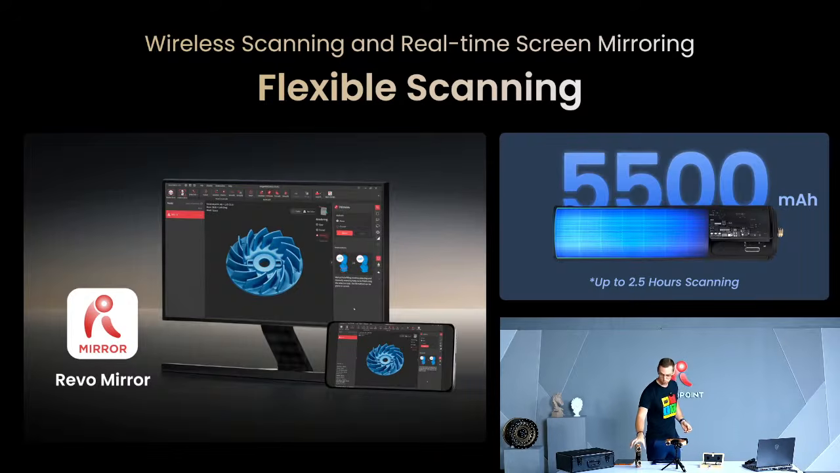Okay, so this is super handy. We've talked about this in different videos. We have a Revo Mirror app. It allows you to pretty much download that on your phone, and then if you don't want to be hooked up to the PC or be away from it and you're scanning something over here, you can't really see what you're doing on the PC. The Revo Mirror app allows you to see on the phone just mirroring what you're seeing on the home screen of the computer. So really convenient.